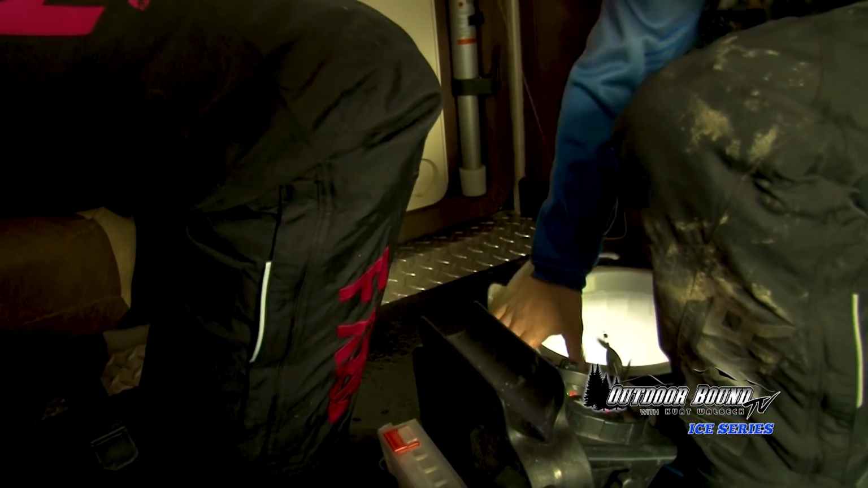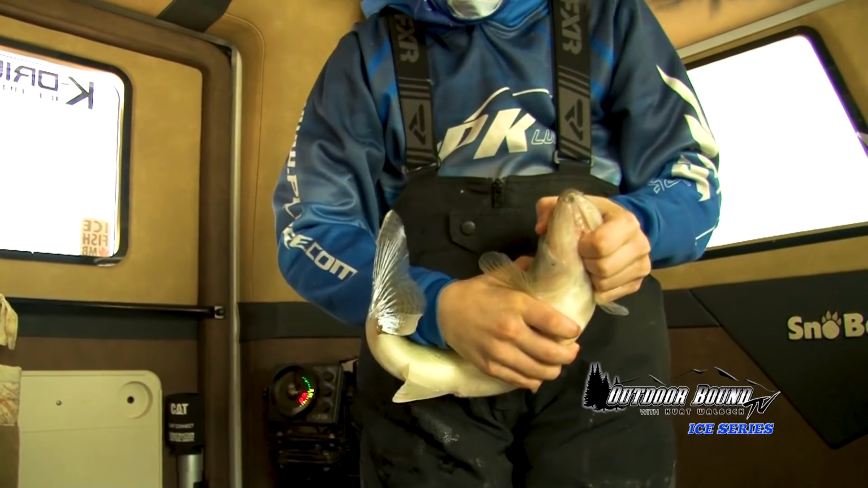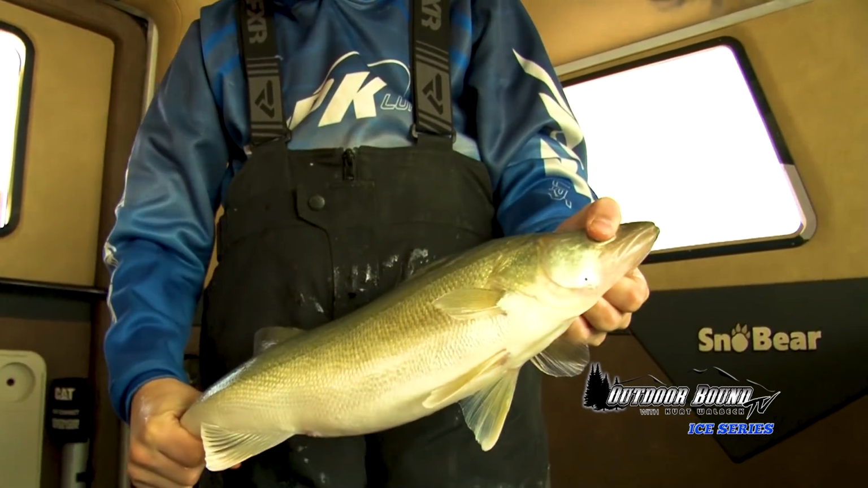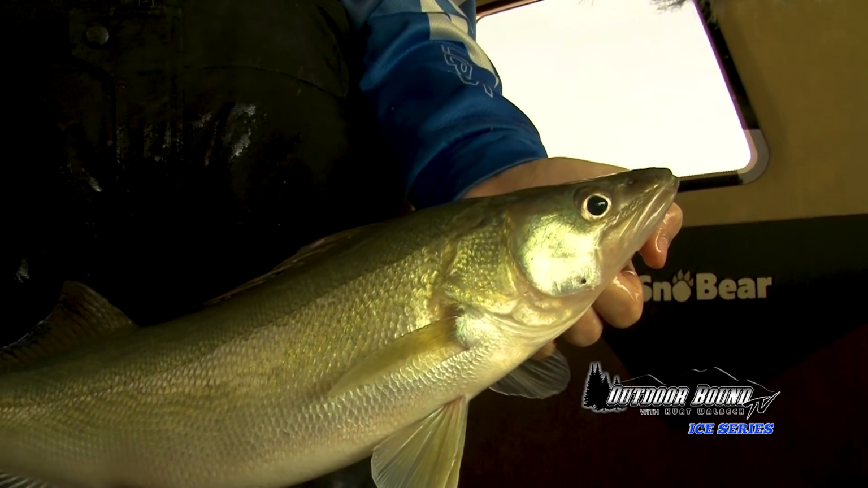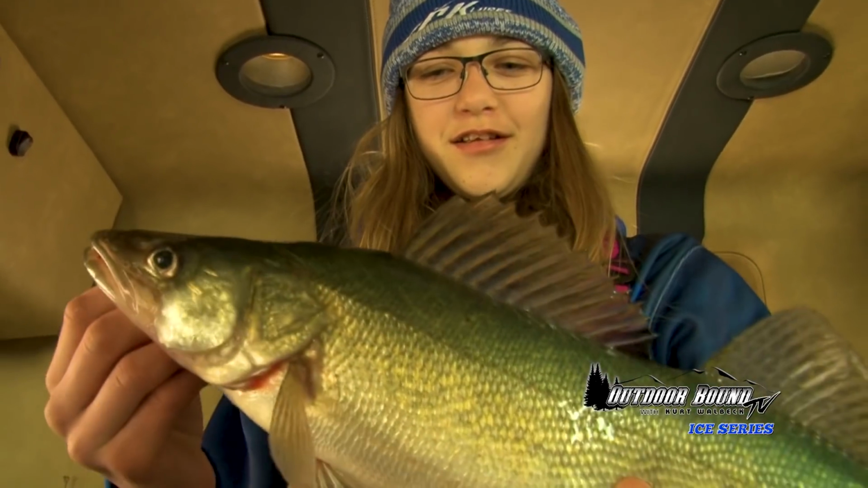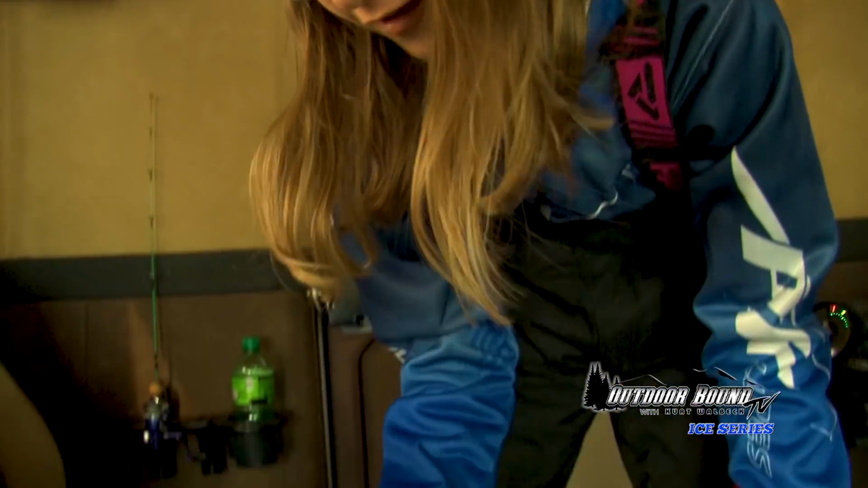Grab. They're going nowhere. Nice fish. It came off the bottom and just smoked it on the PK green rattle spoon.